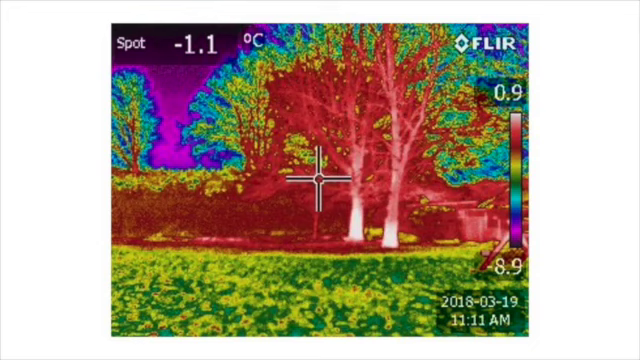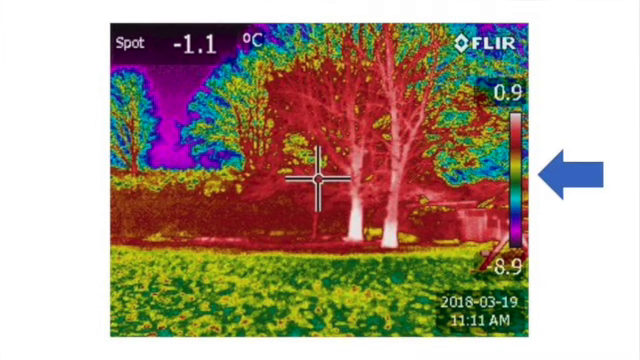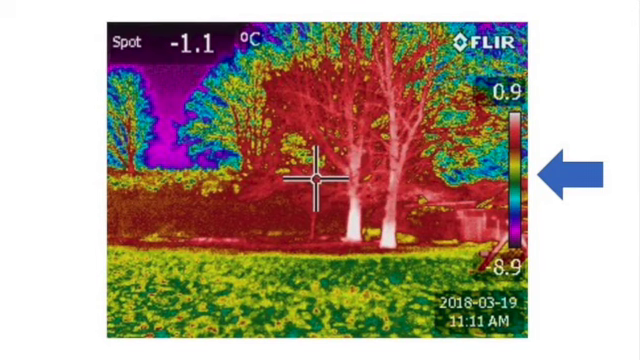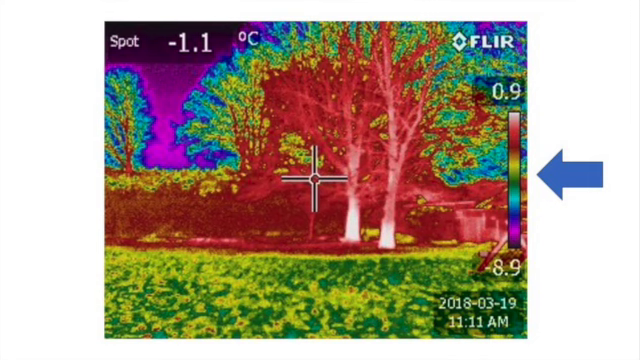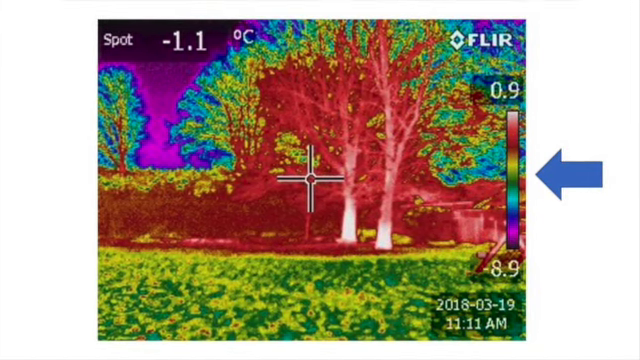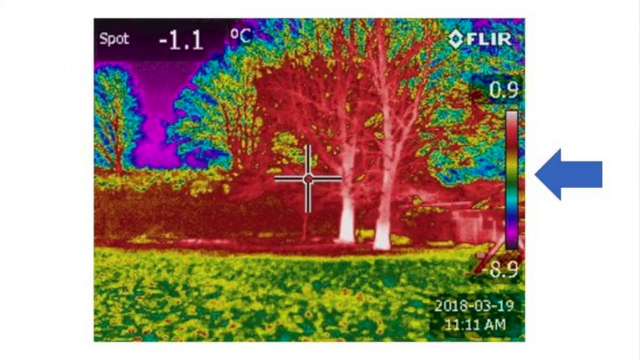We can also get some rather puzzling images using the camera. Look at this. This is a thermal image of some trees. At first glance, you'd almost think the tree trunks were boiling. But if we look carefully at the sidebar, the right-hand side of the screen, where the blue arrow is, we can see that the sidebar is telling us that the warmest part of the image, the white part, is actually only just above freezing at 0.9 degrees C.